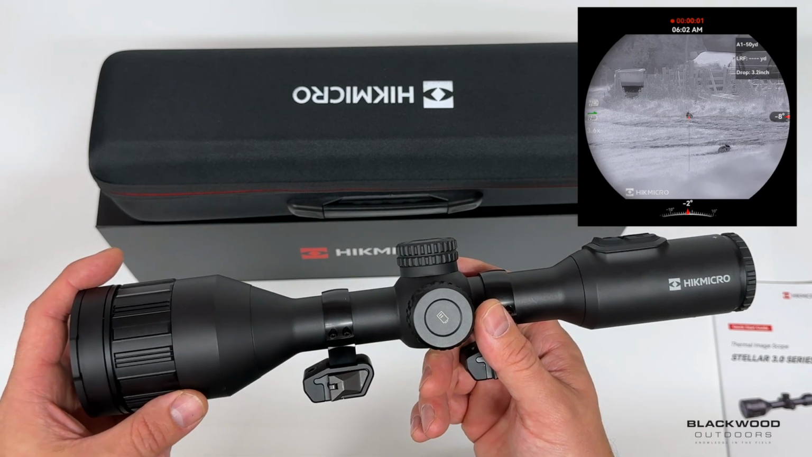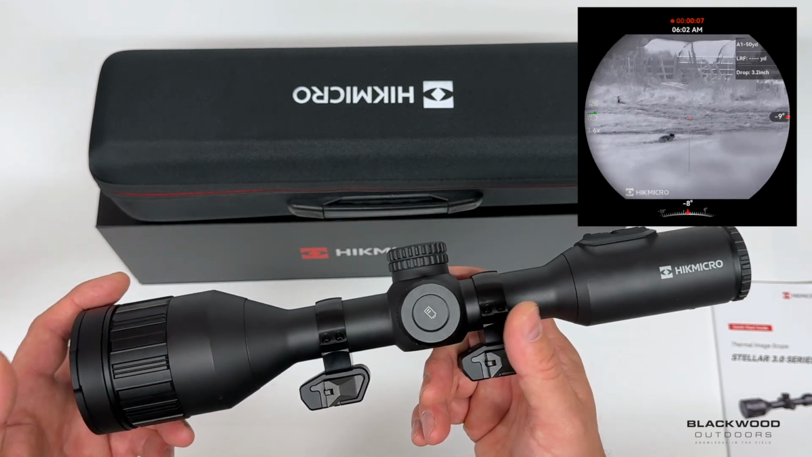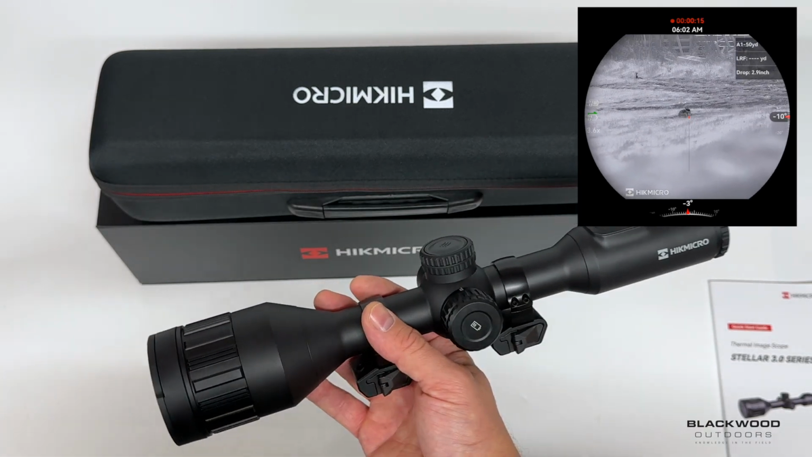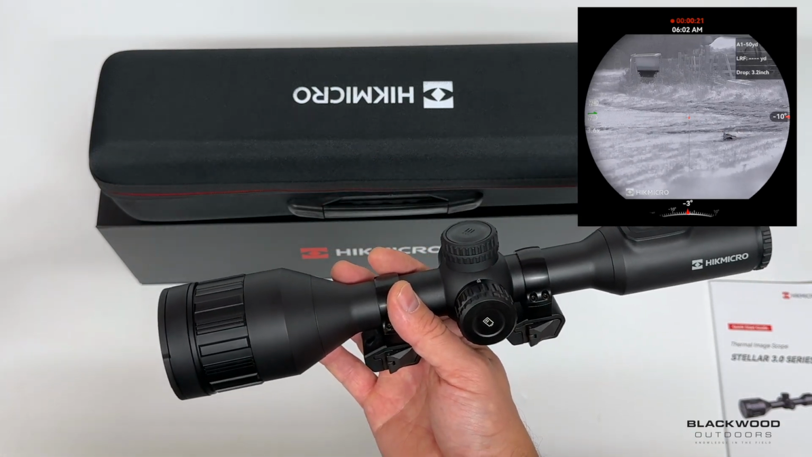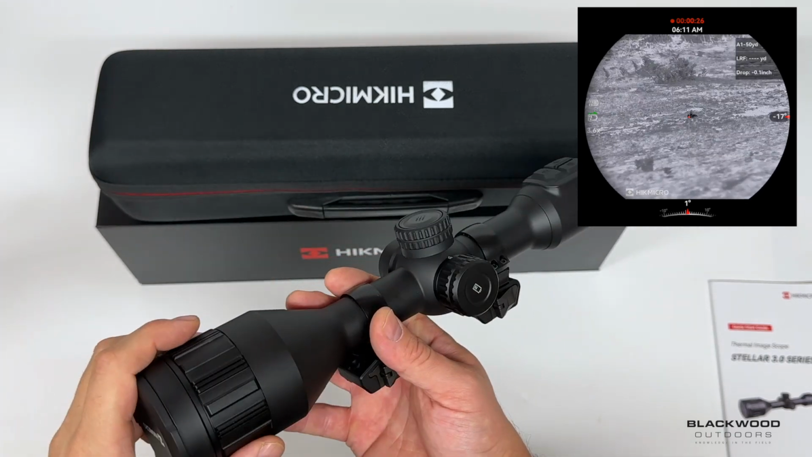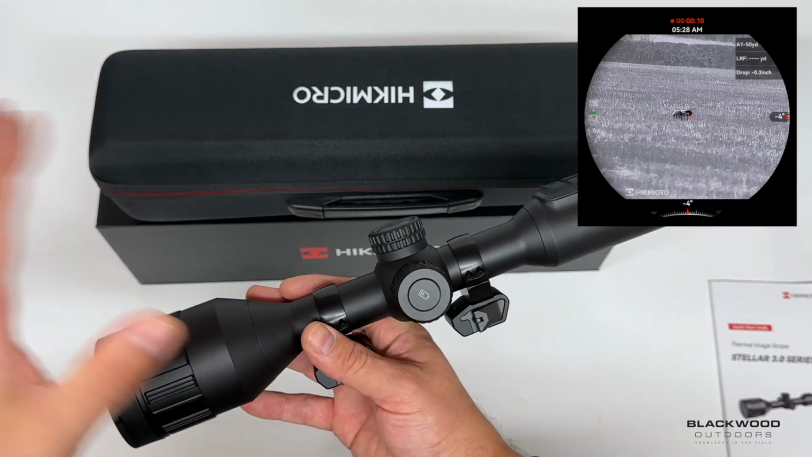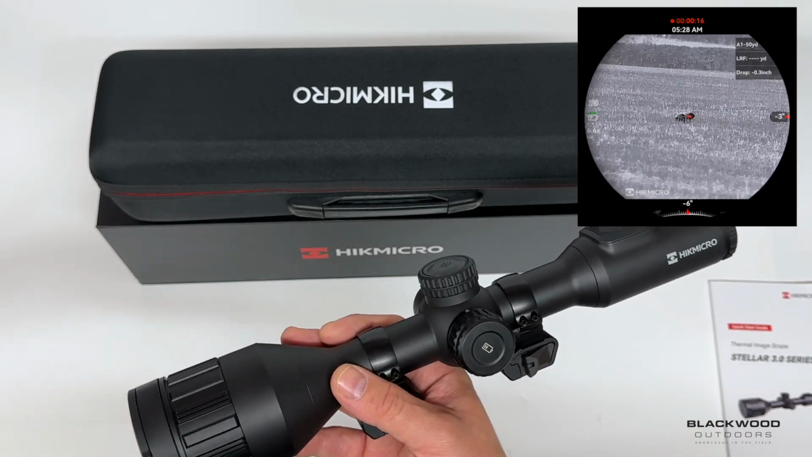Image quality and performance from this unit has improved massively. It's now got the Image Pro 2, so it's definitely a big improvement from the Stellar 2, I think personally. I wasn't a massive fan of the Stellar 2, if I'm brutally honest. I preferred the Panther 2 and the Thunder 2 image because it seemed a bit less magnified and a bit more natural. But this one, the Stellar 3 SQ that I've got here, is far better than all three of them. It's just nicer, an all-round format. Everything's there in it. It's a definite improvement and step forward from the other ones.